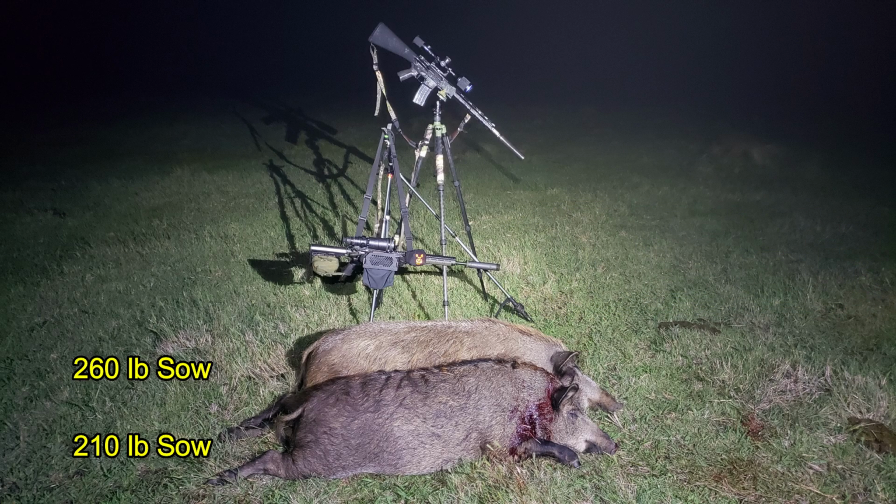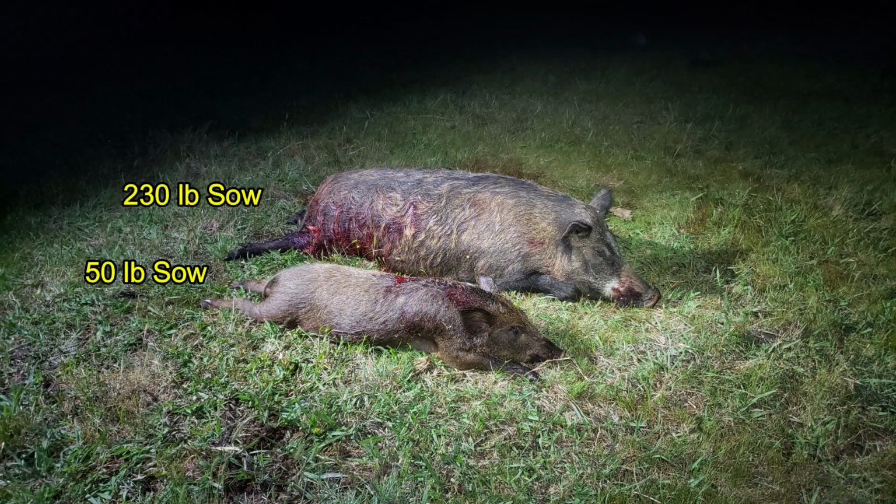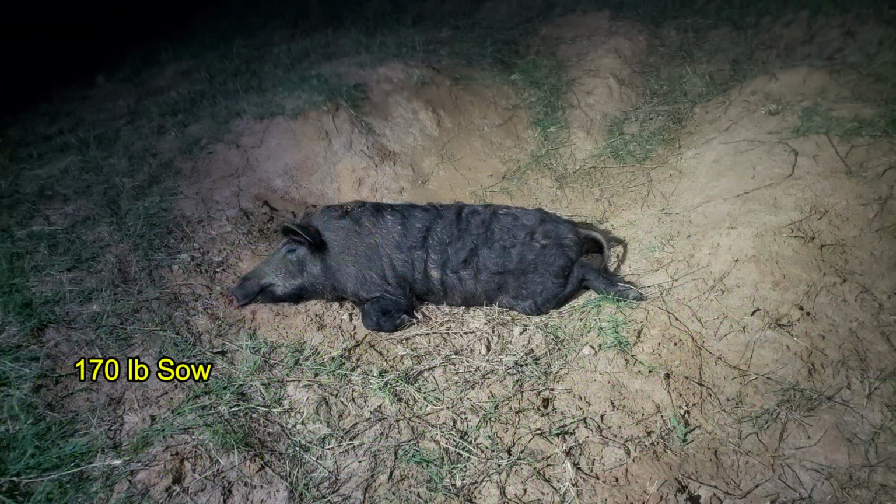My opening hog came in at 210 pounds and was a sow, and Ben's was a 260-pound sow. The next two were a 230-pound sow and a 50-pound sow. And on the dam, a 170-pound sow.